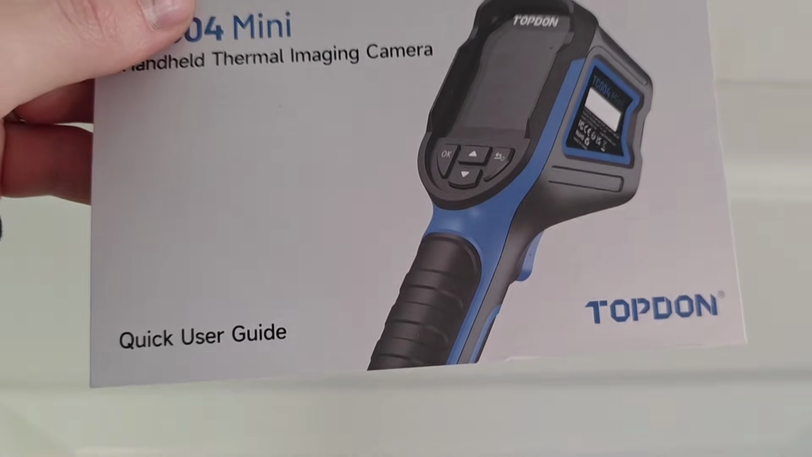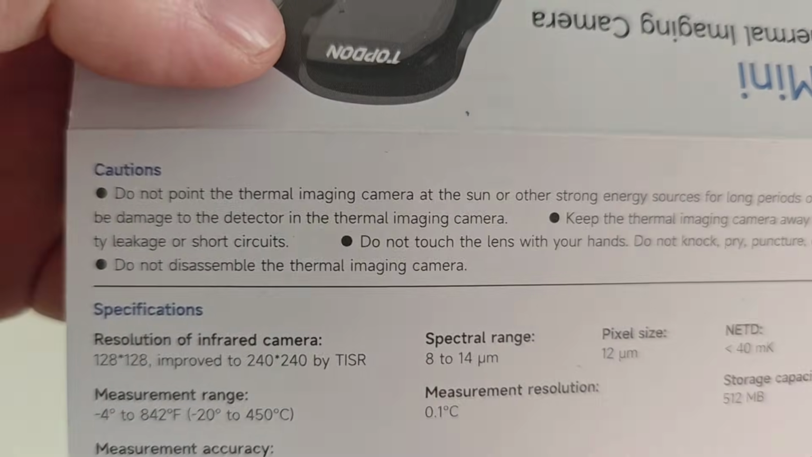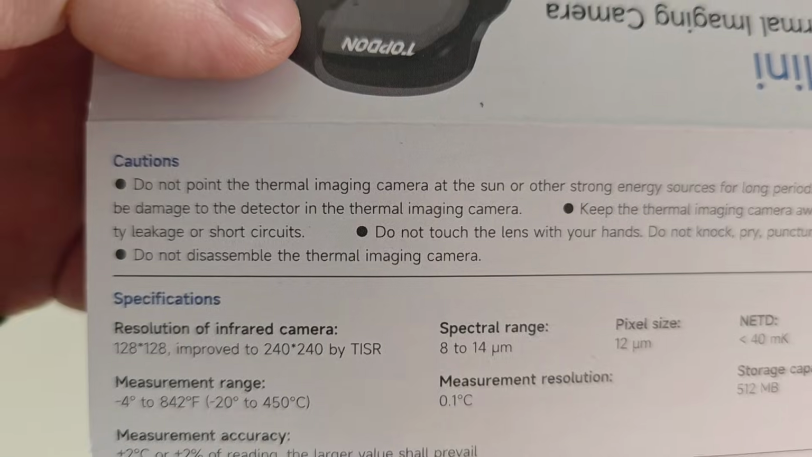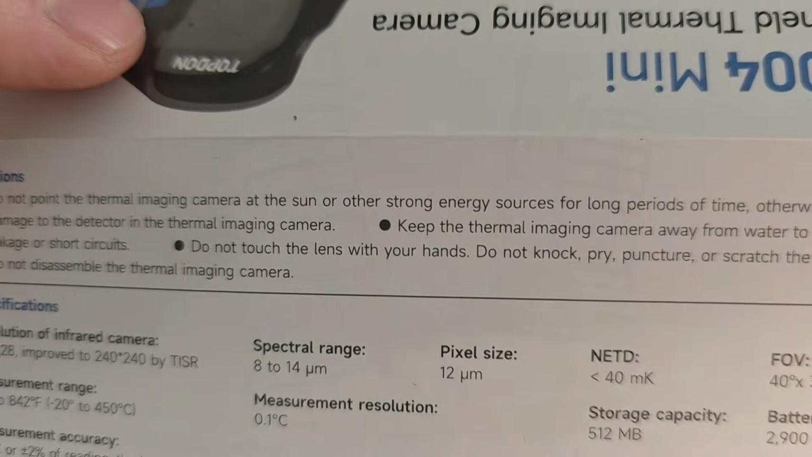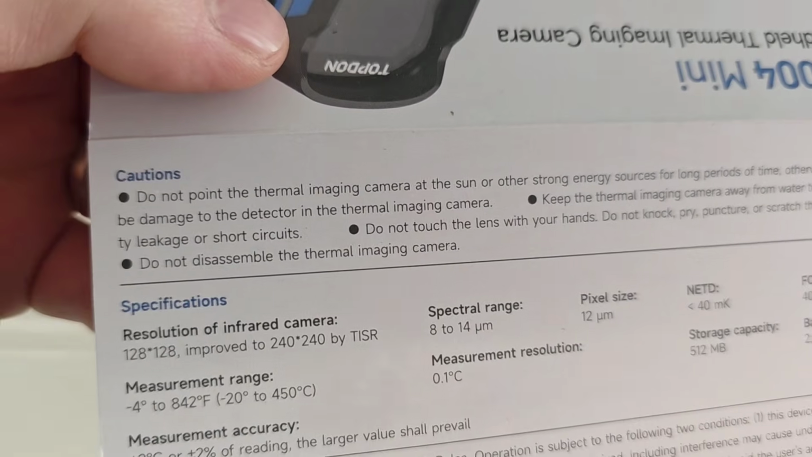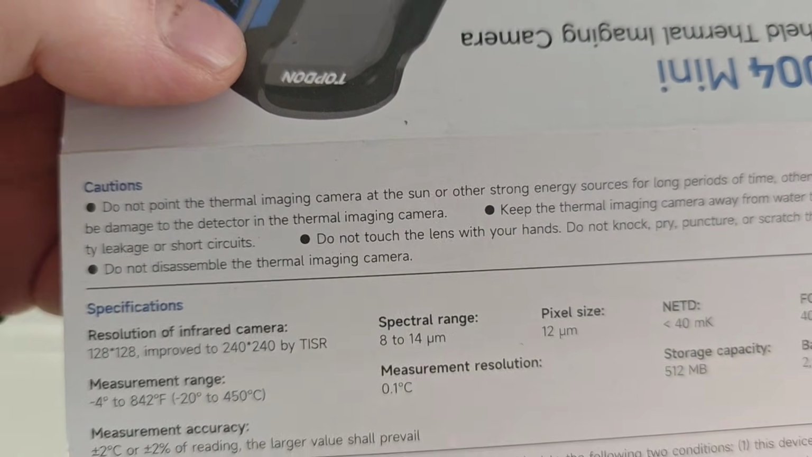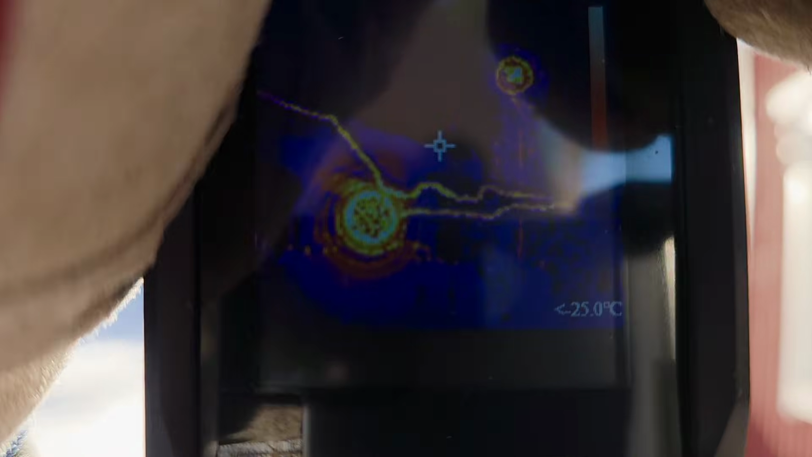Guys, I had to go inside and check the quick user guide, and cautions: do not point the thermal imaging camera at the sun or other strong energy sources for long periods of time. Otherwise, there might be damage to the detector in the thermal imaging camera. So I did destroy my thermal camera in the first minutes of my use.